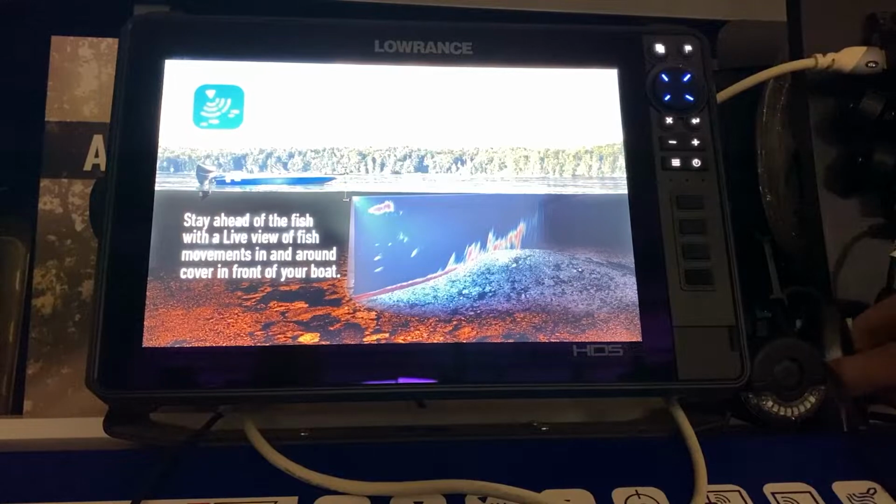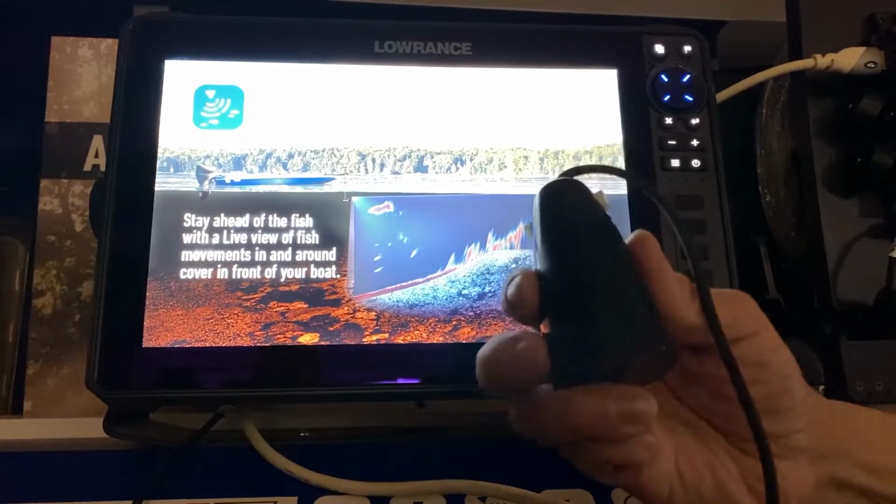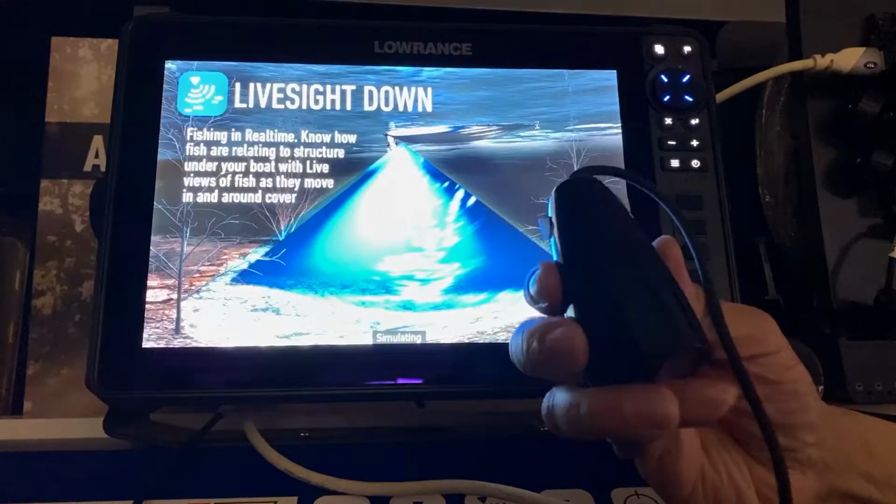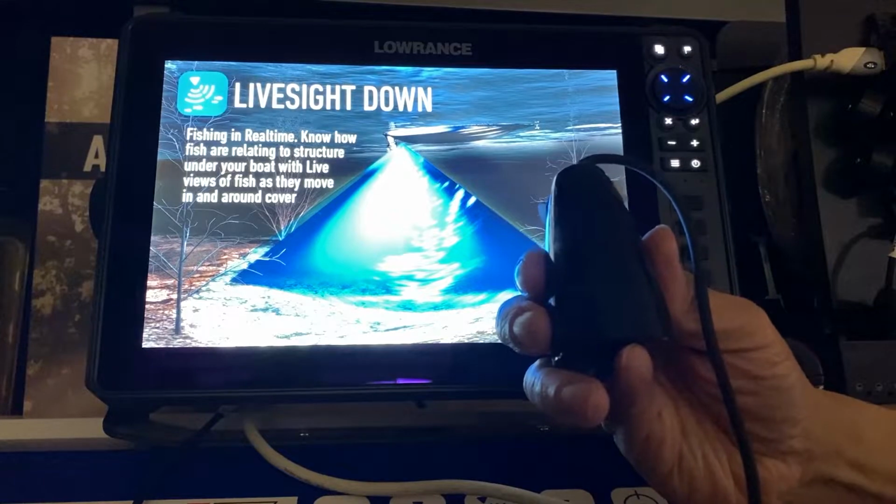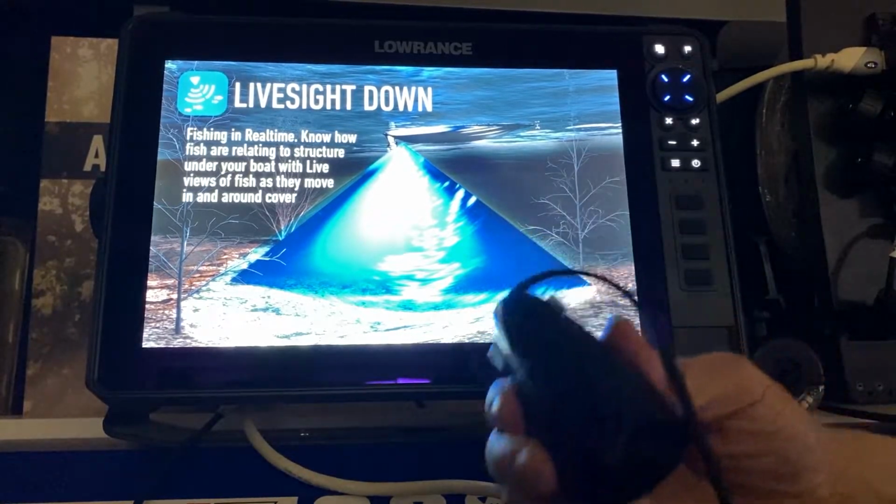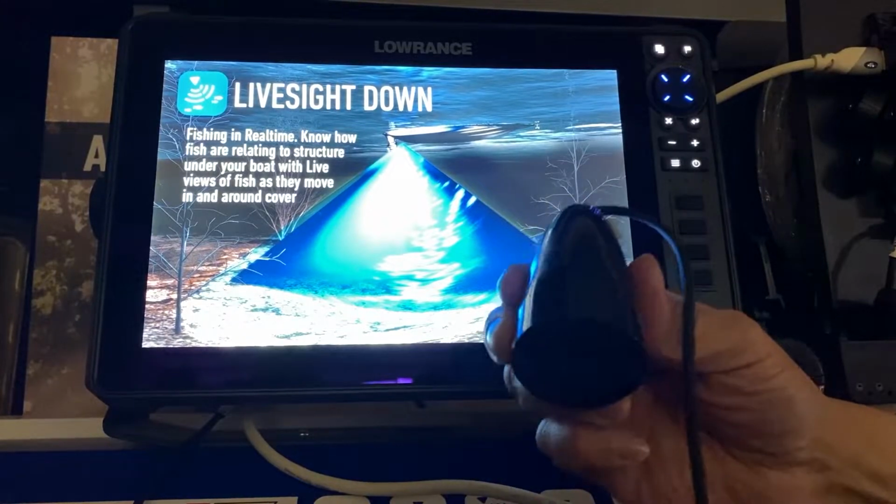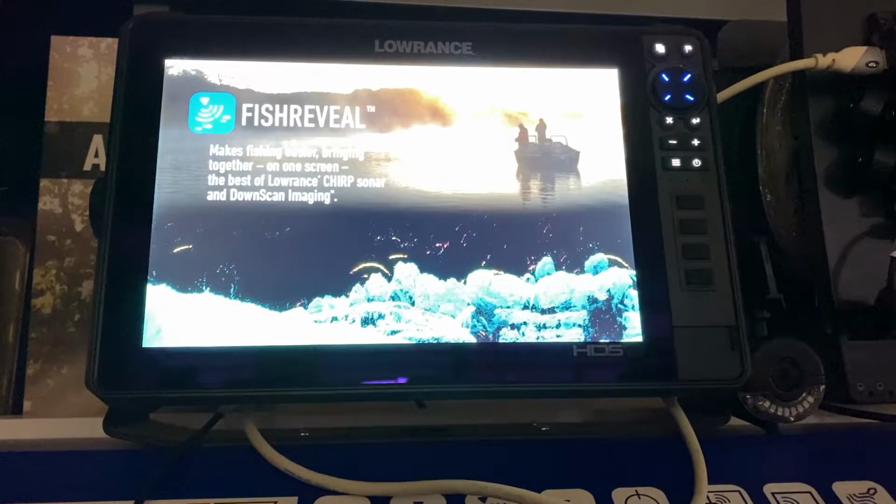Alright guys, right now we have a Live 12 that we're doing the seminar on. This is the ice transducer from Lowrance. It's either the PTI-WBL or the 9P ice transducer. So take your boat unit, your front boat unit, the smaller one, and put an ice transducer in a gel cell and go ice fishing. That's what we're going to show you today.